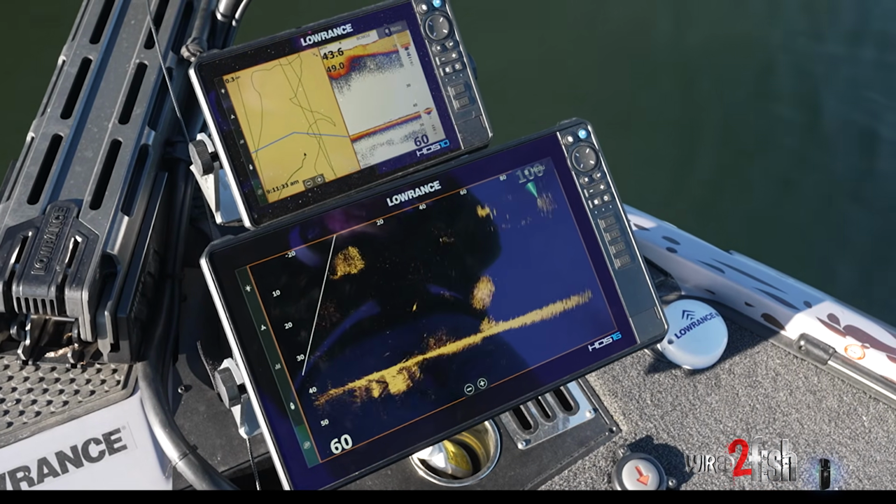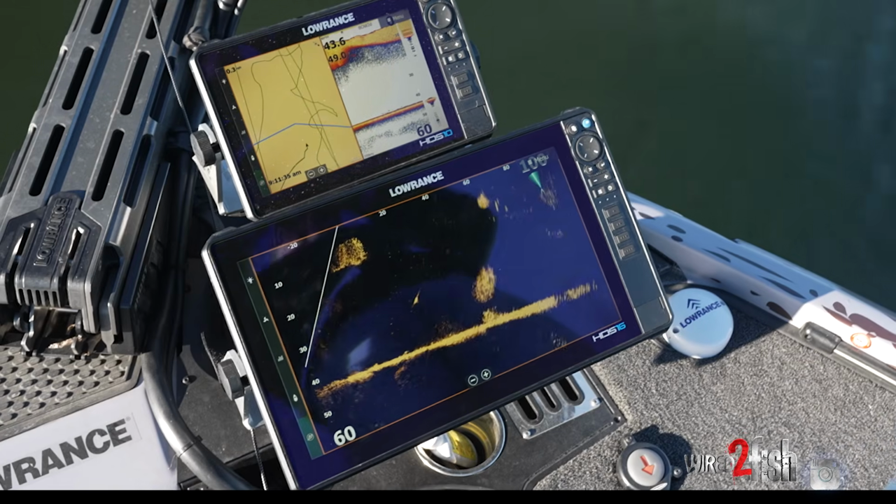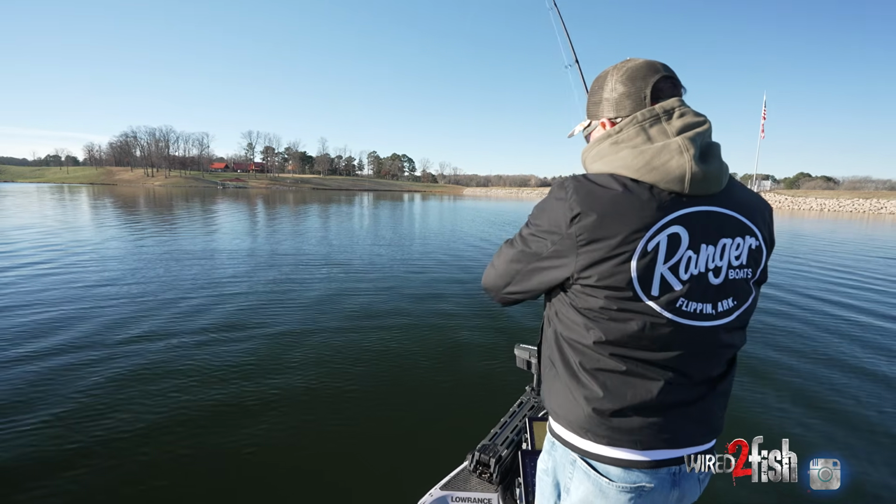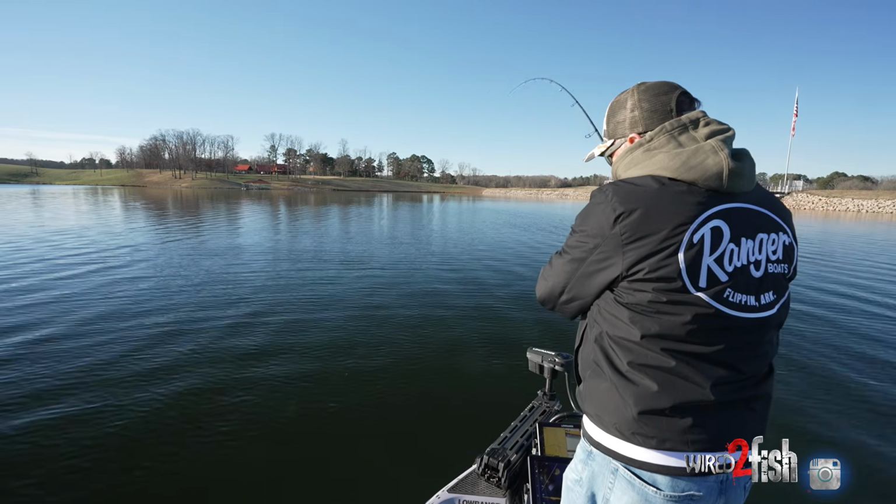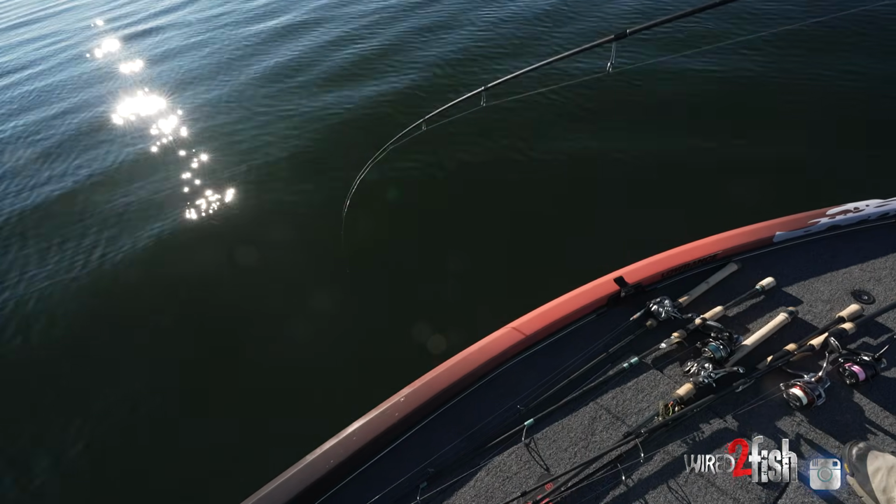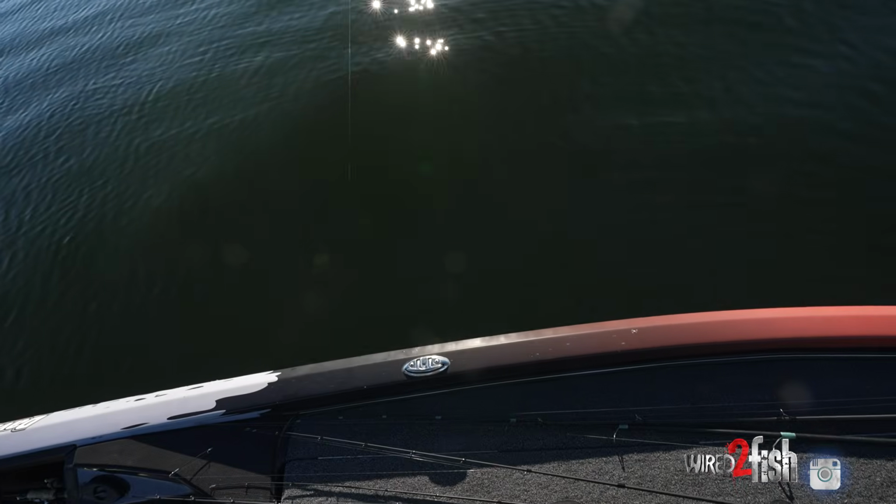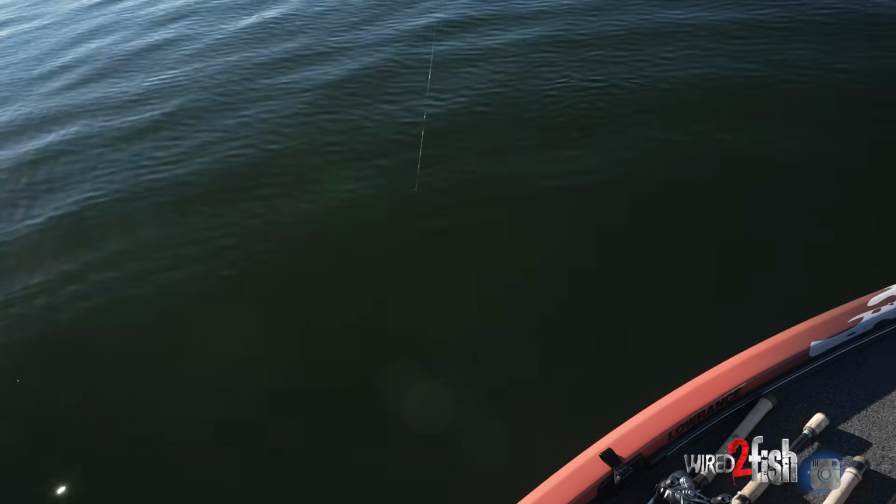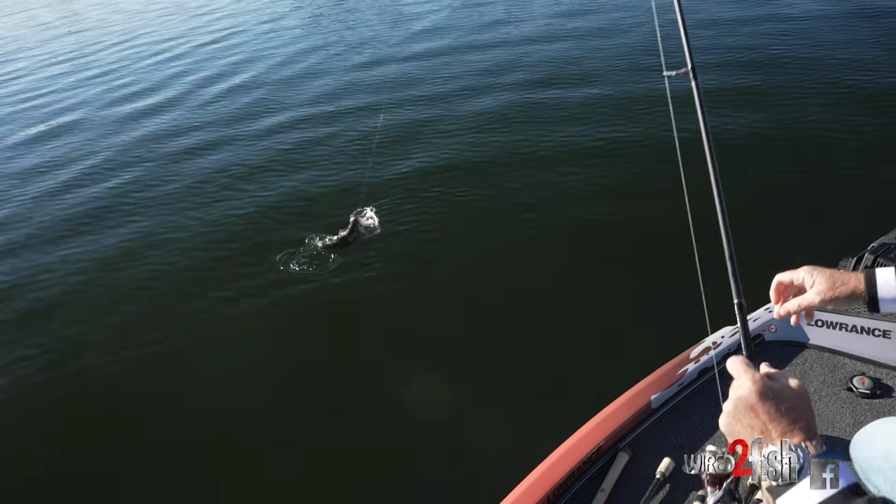There they are. They're actually chasing it. Yeah, that one's a pretty good one there. He's a head shaker. Look at this. Oh yeah. Now we got us a bass here. That's a nice one. Look at that. See how clear that water is. That's a good one. Boy, look how fat too.